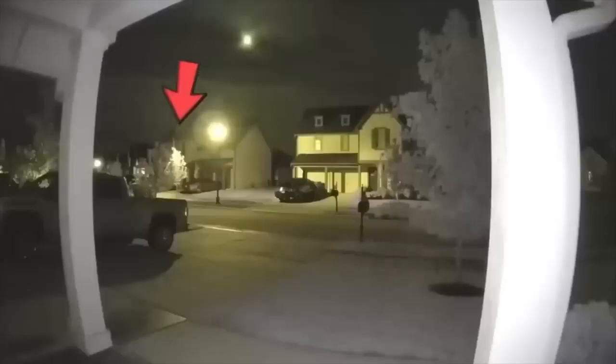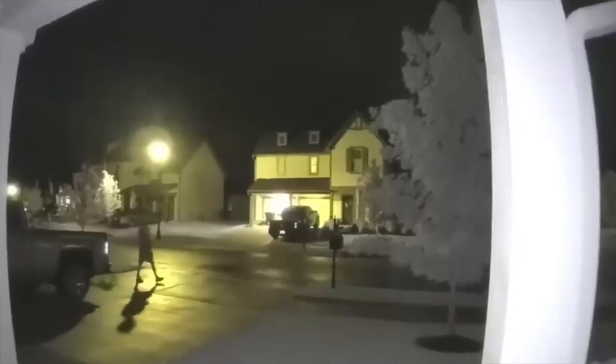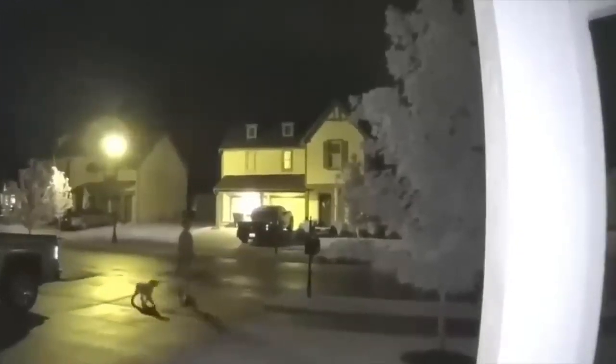This Ring camera recorded a man walking on the street at night, but just after a few seconds, he appeared to have vanished into thin air. It was in the middle of the camera's view, so we cannot say that he may have walked to the edge of the view. Now, how did this happen and who exactly was the man? This answer remained unknown as the woman whose camera recorded it said she had never seen him before.